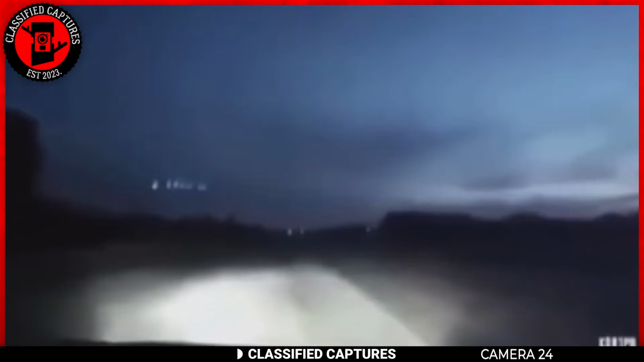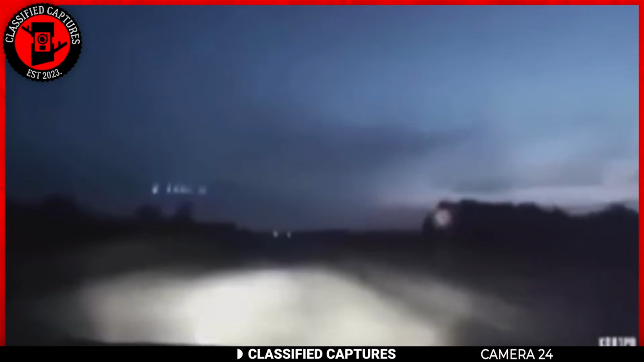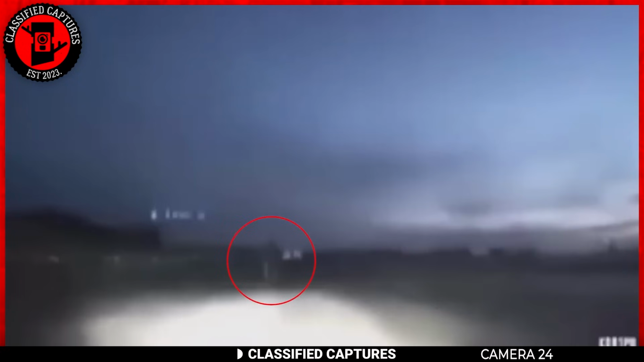This dashcam footage captured by the driver is indeed eerie and unsettling. In the video, we see the driver traveling at high speed on the road when a person suddenly appears in the middle of the street. This mysterious figure is dressed in black, and the rest of their body appears ghostly or transparent. The driver, however, is unable to stop due to the speed at which he's driving and runs through it.